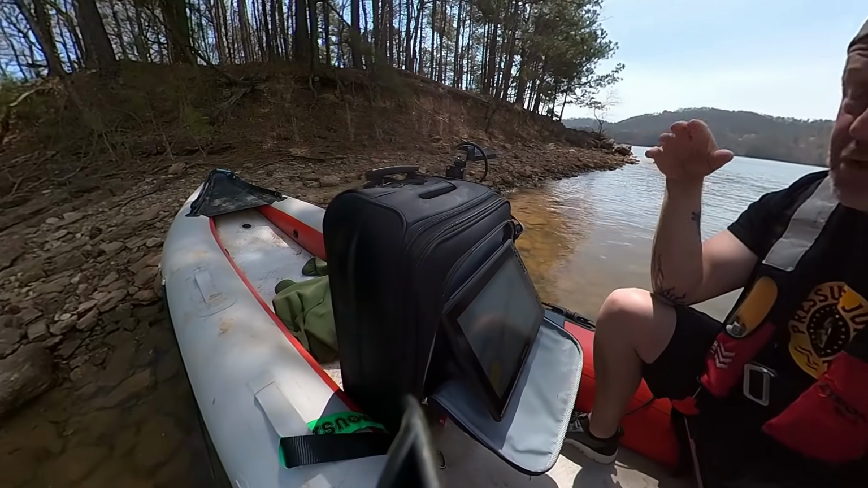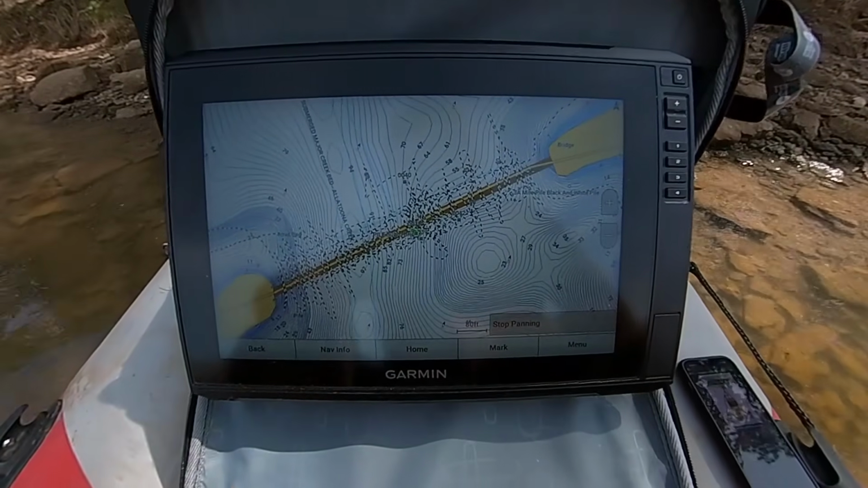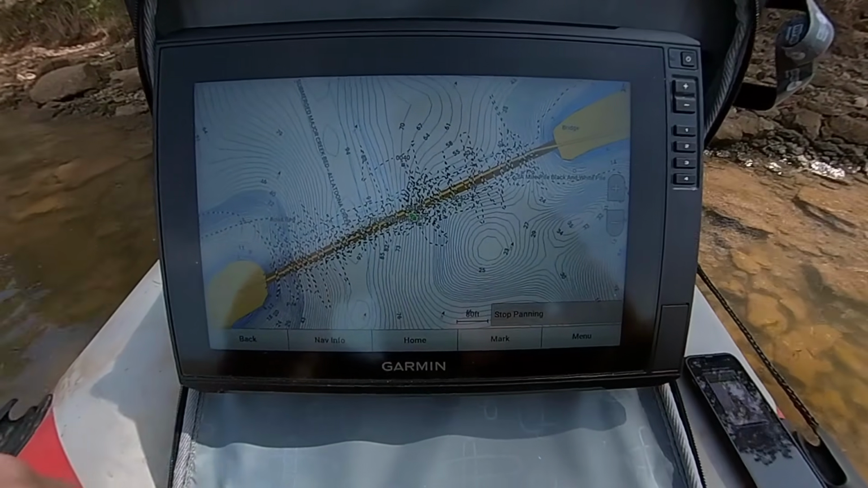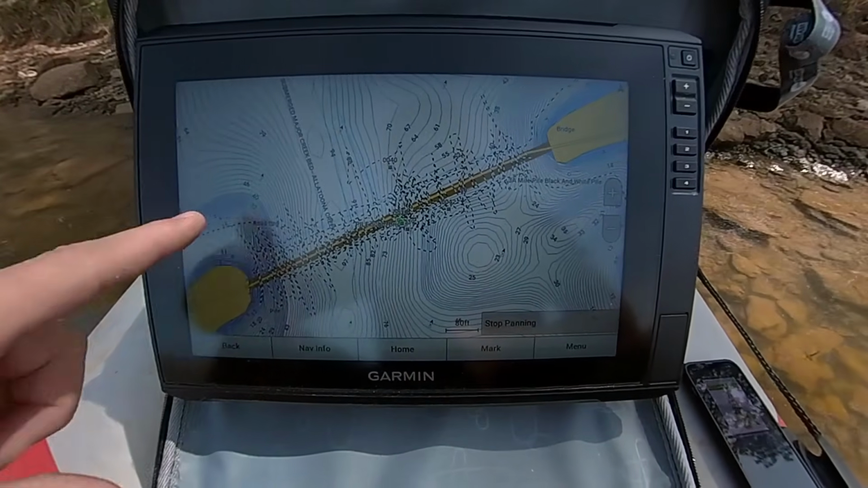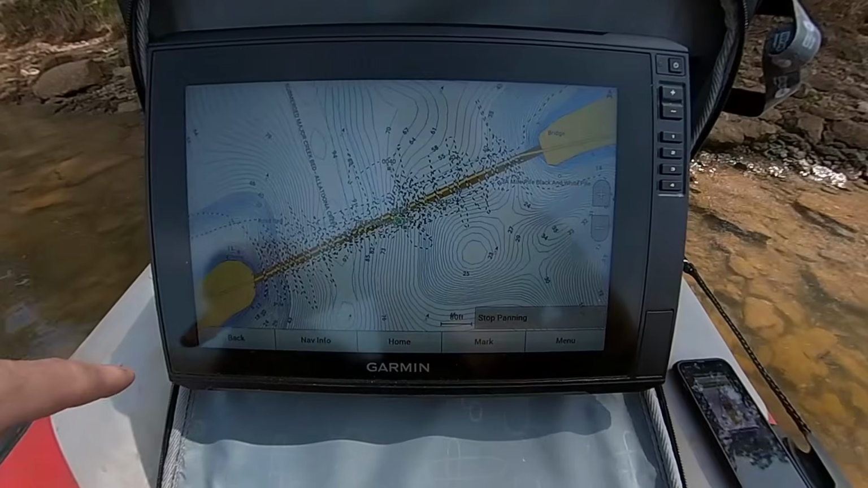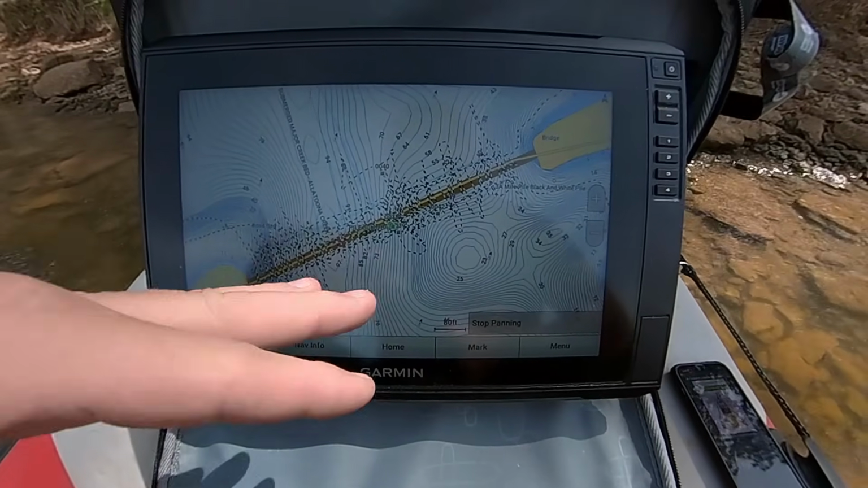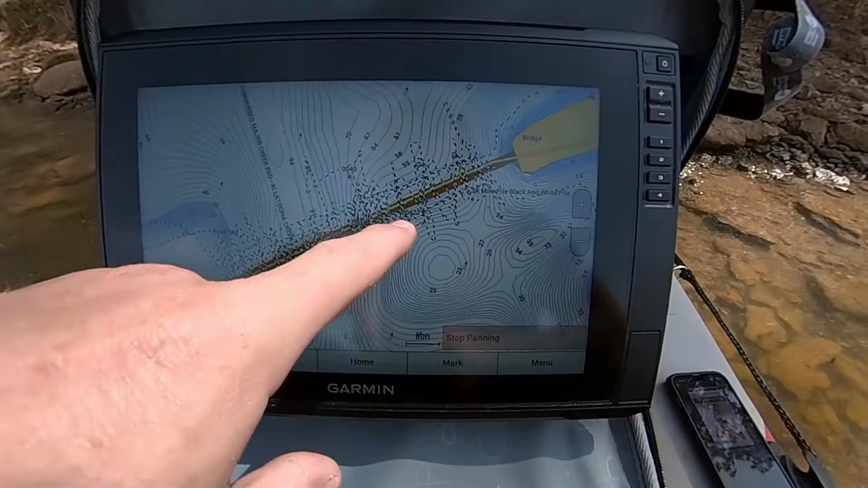And when I say that, let me show you my proof. Here is my navigational map, and it tracks the path that I took today. You can see this is the entire bridge, and I pretty much went back and forth underneath it the whole way. I tried to go a long ways, but the wind just blows me, so I wasn't getting an accurate picture. There are about 1, 2, 3, 4, 5